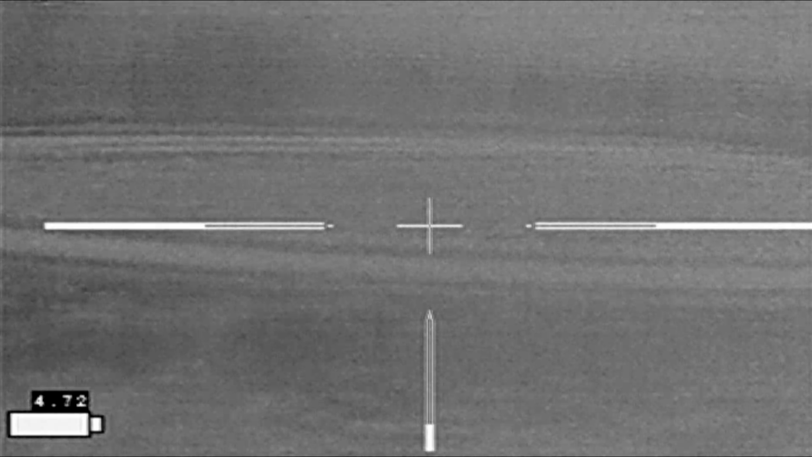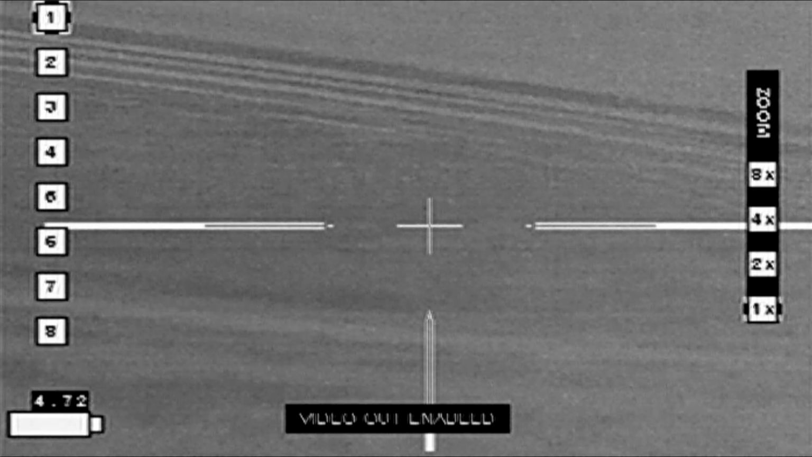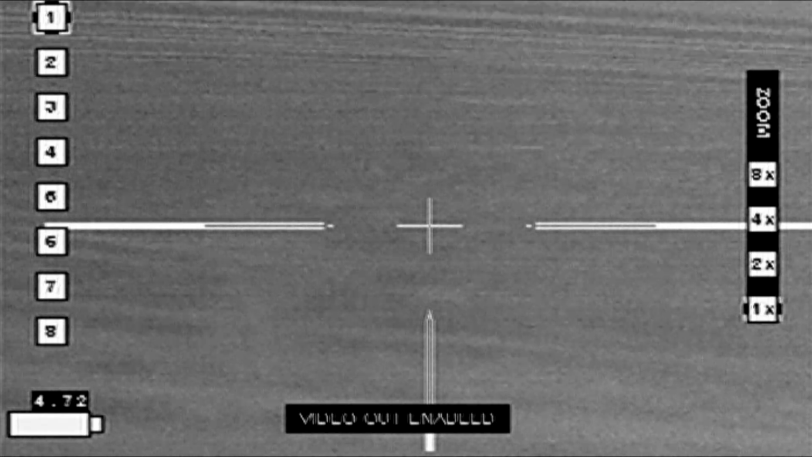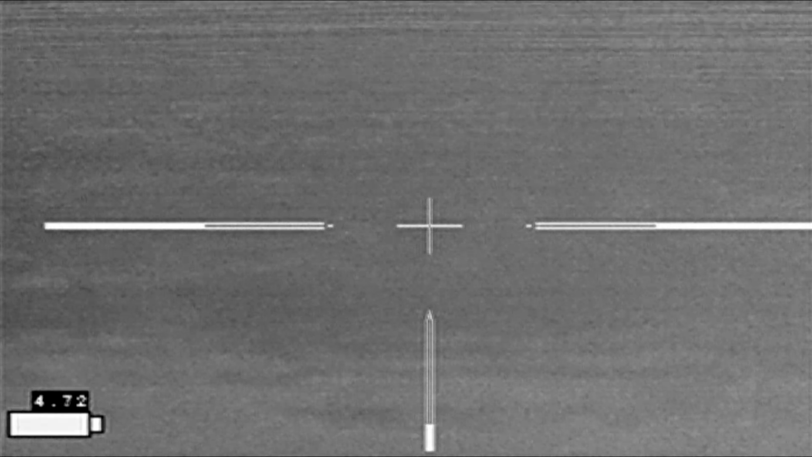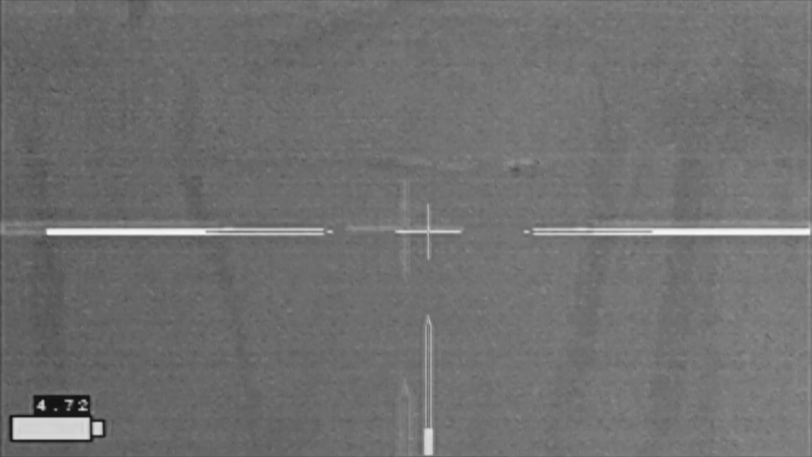I thought it looked good, but I don't see any curly shuffle from the beaver. No sign of the beaver at all. And so this is going to be unconfirmed. The lineup on the shot looked good just as the beaver was turning, but no body.